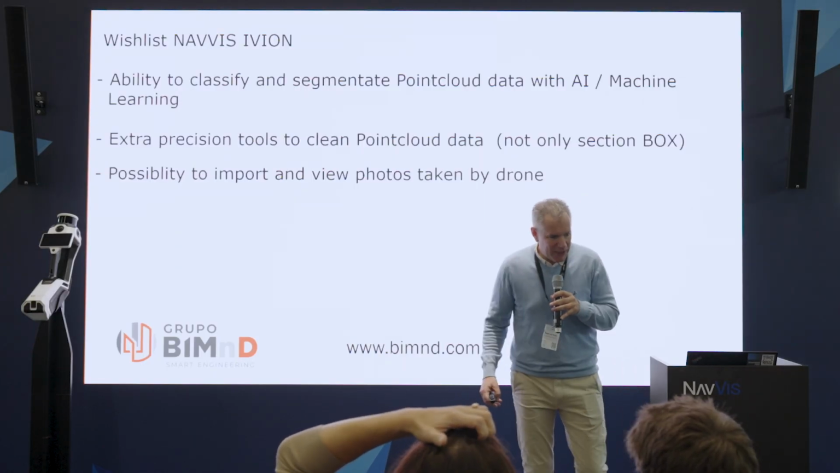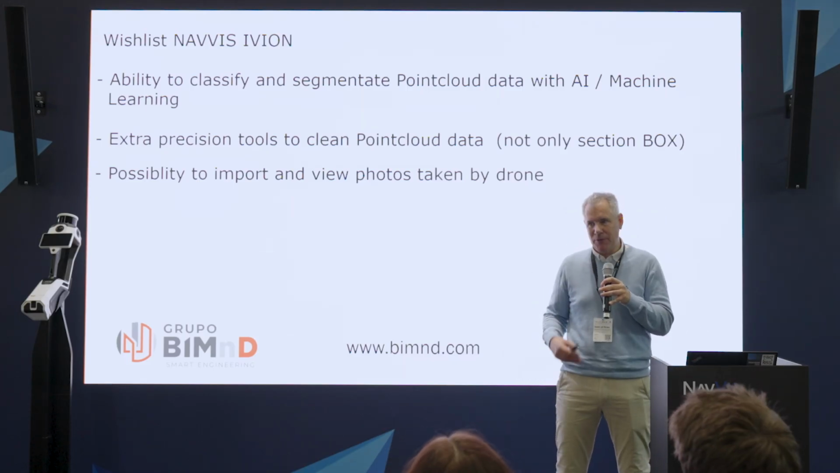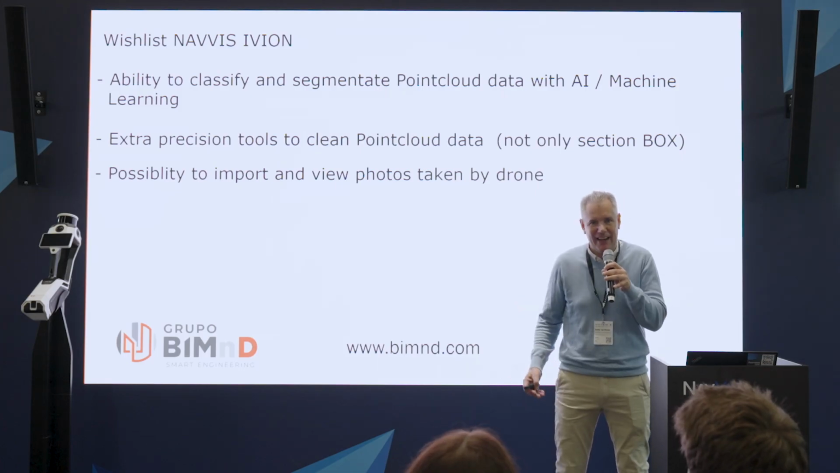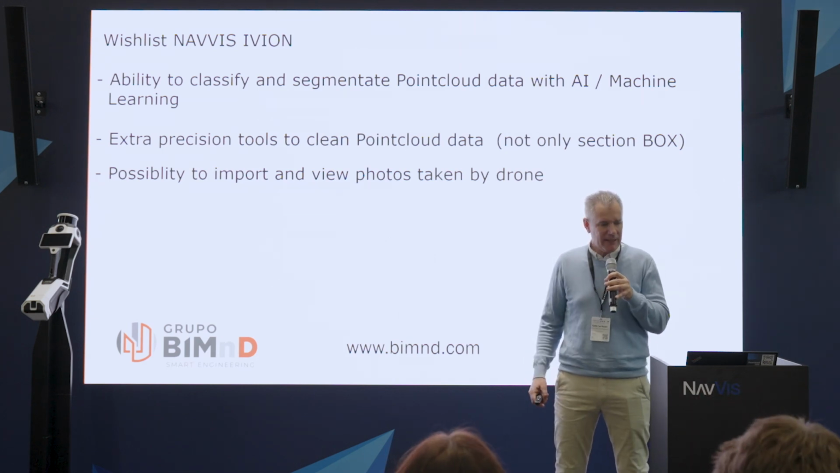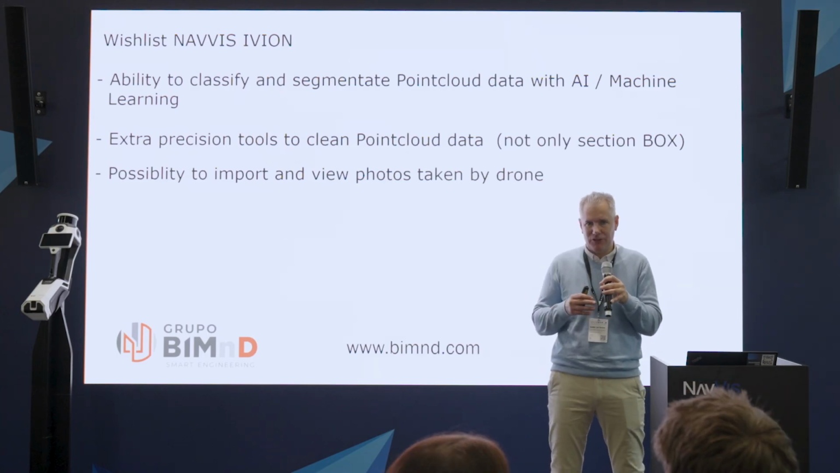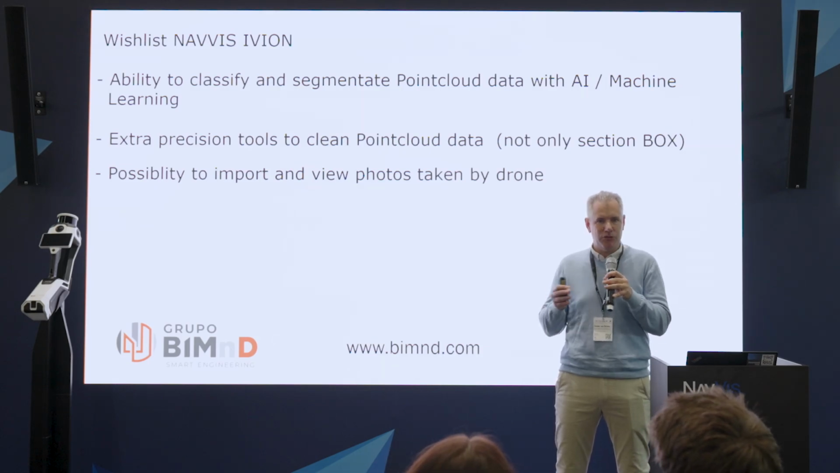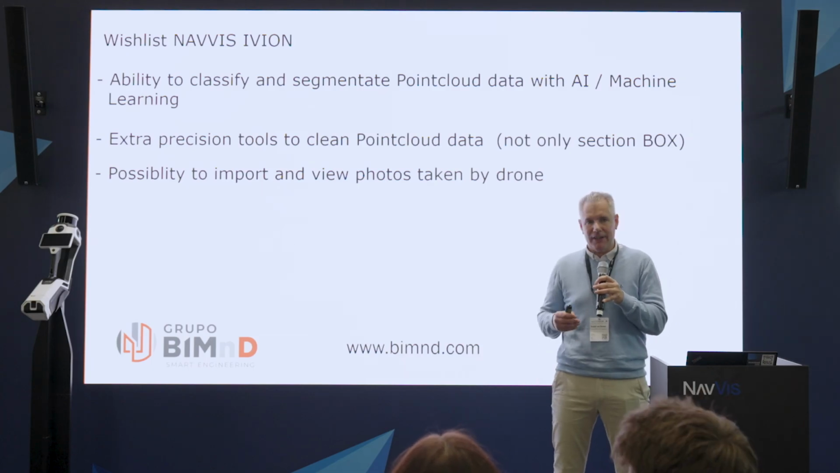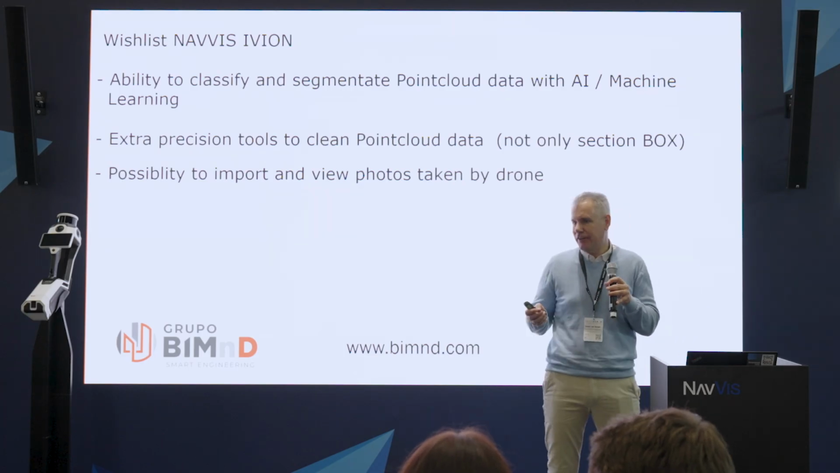And when we talk about wishes, everything can be improved. So for NavVis, we also have some wishes we want to see incorporated in the IVION platform. Everybody who does scanning knows it: if there are ways, with artificial intelligence or whatever, to classify the point cloud, to know which are ceilings and which are walls, so that you can easily remove those objects or get more information about them. For example, how many fire extinguishers are in the building?